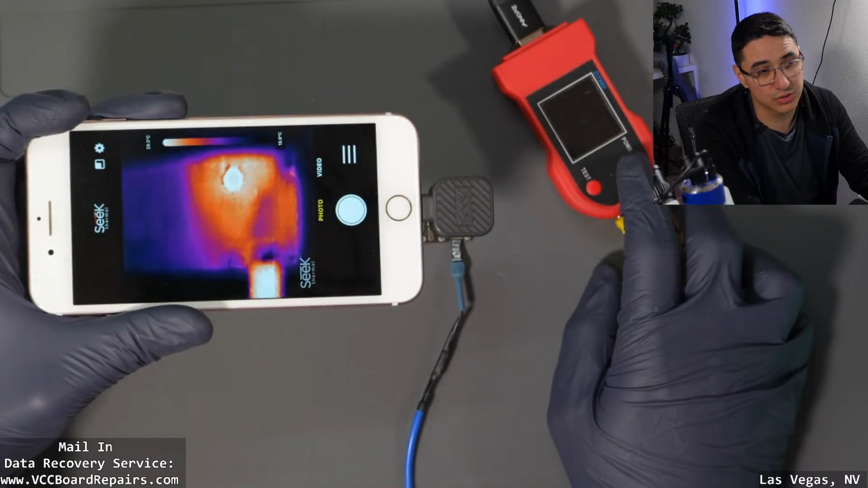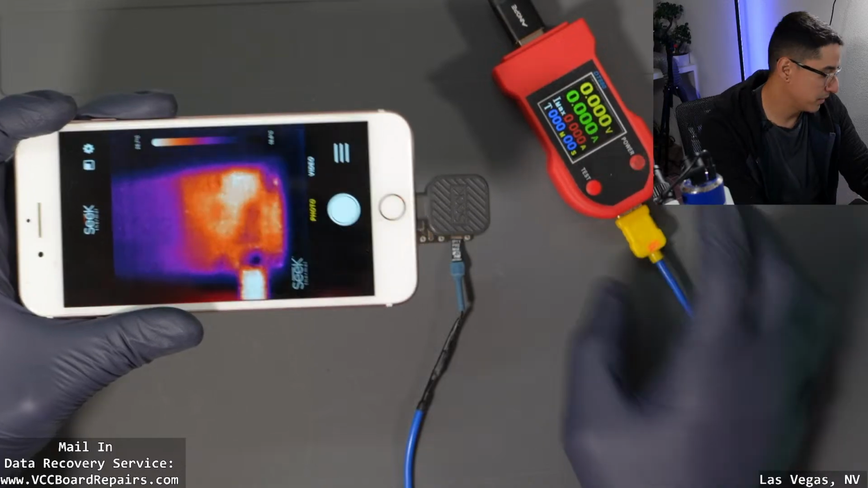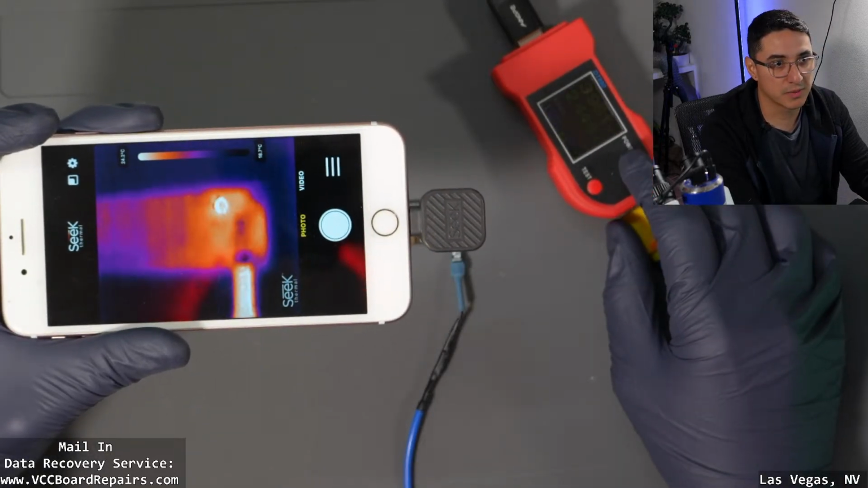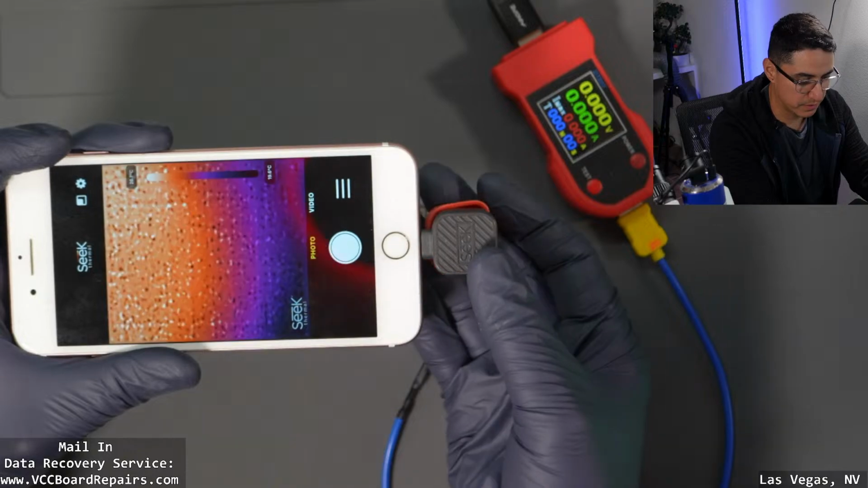You can tell there's a short, but you can't really tell which component. I mean, I wouldn't want to work like this. I wouldn't spend, you know, $150 on a thermal camera to get this view. But let's add the macro lens and see if that makes a difference.